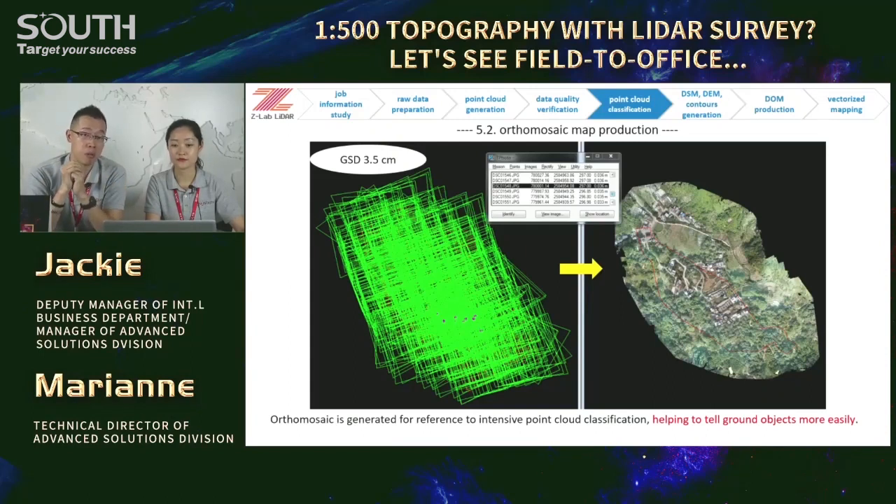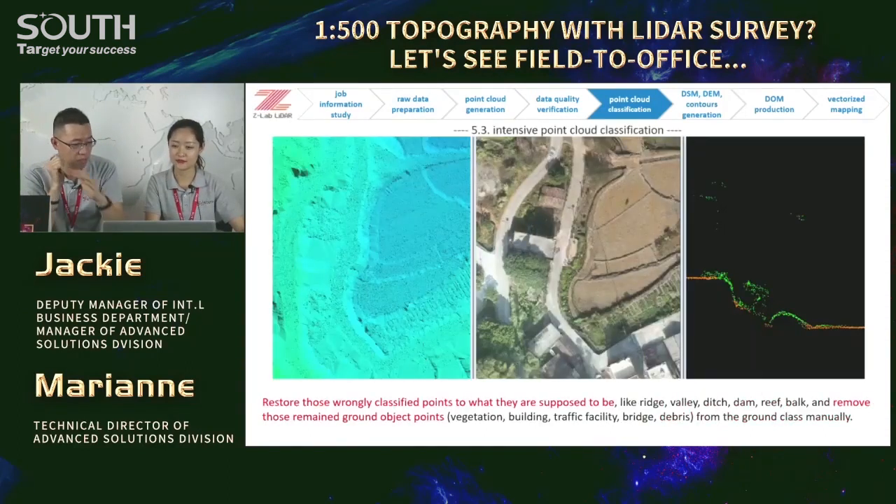Good. Next, we will come to the intensive point cloud classification. The algorithm computation could not tell the points correctly. So we need to do something manually, by manual effort, right? That's to restore those wrongly classified points back to what they are supposed to be and remove all those remaining ground object points from the ground class, right? Something like plus or minus.